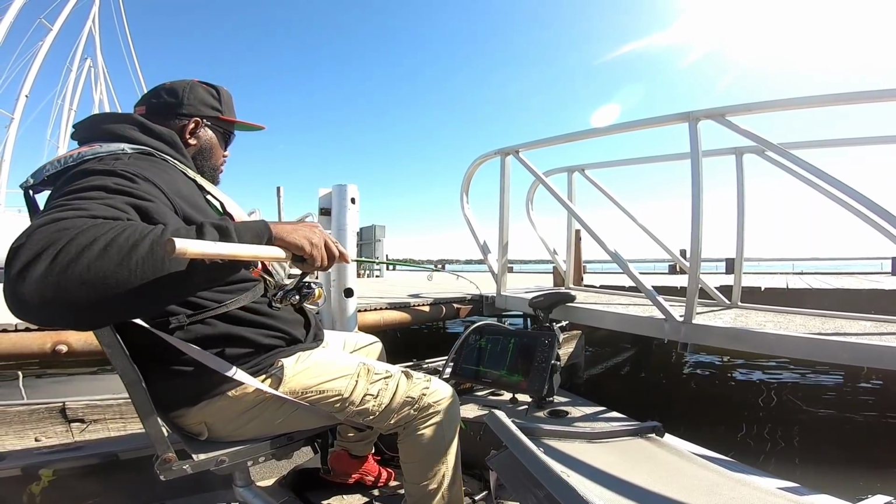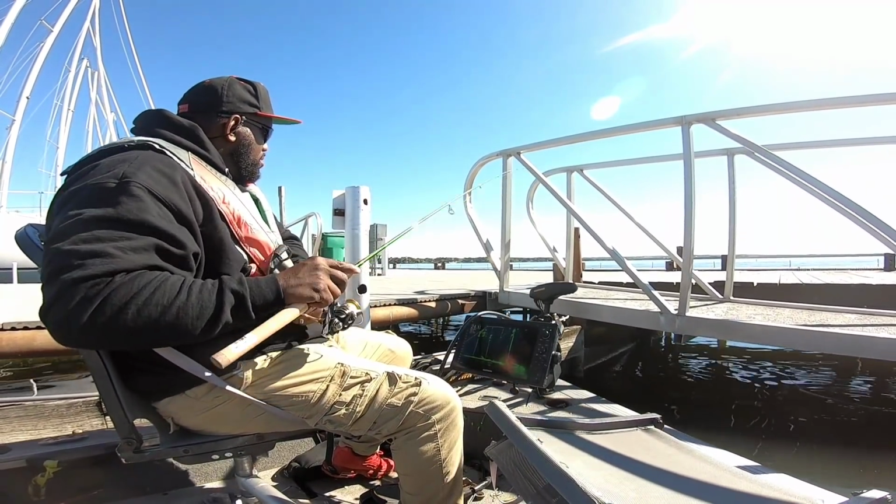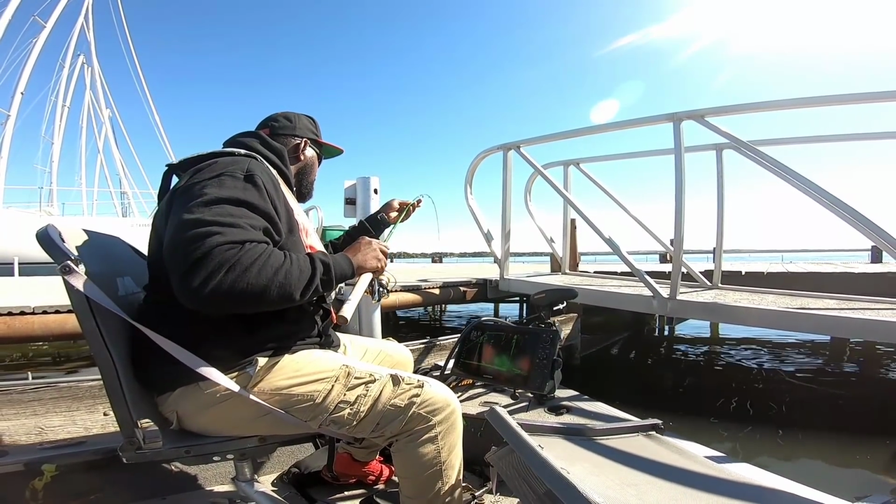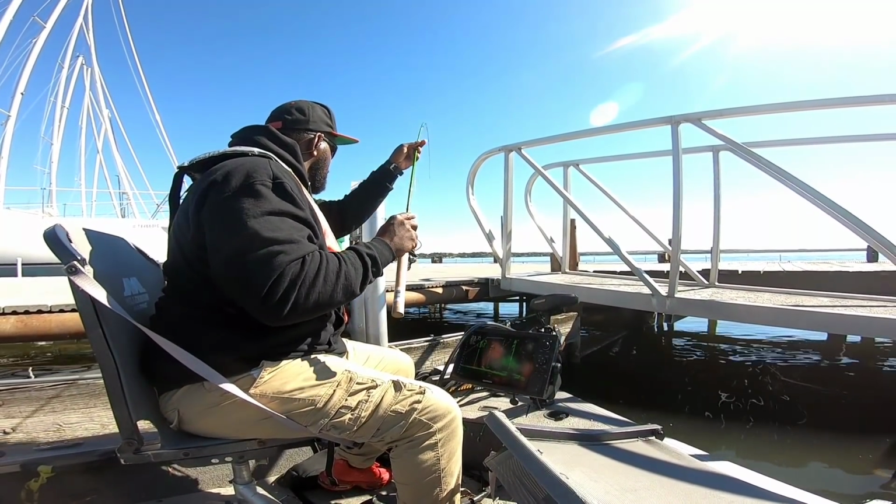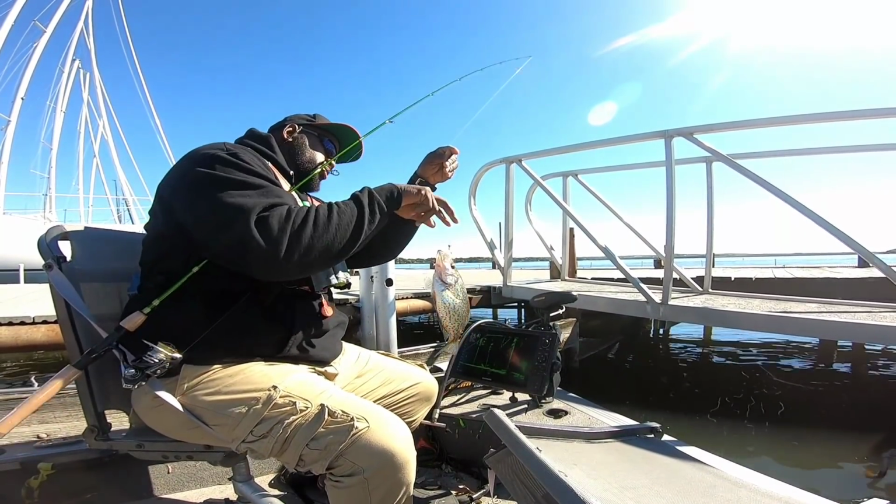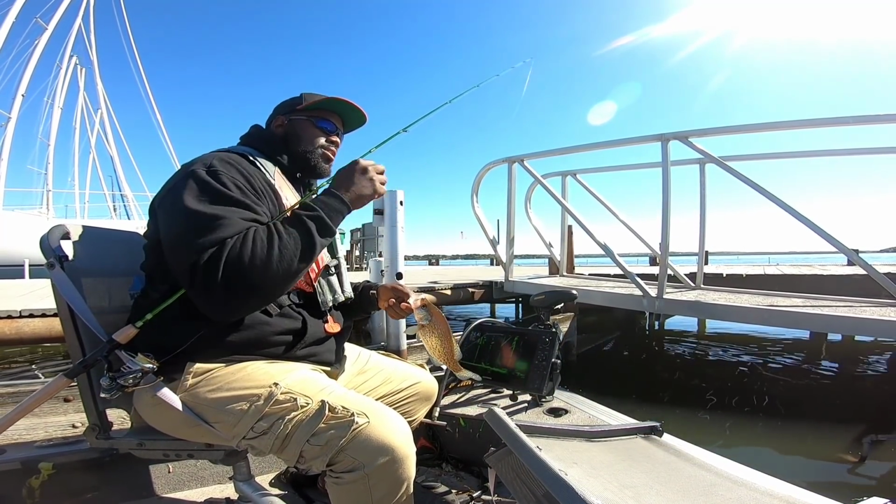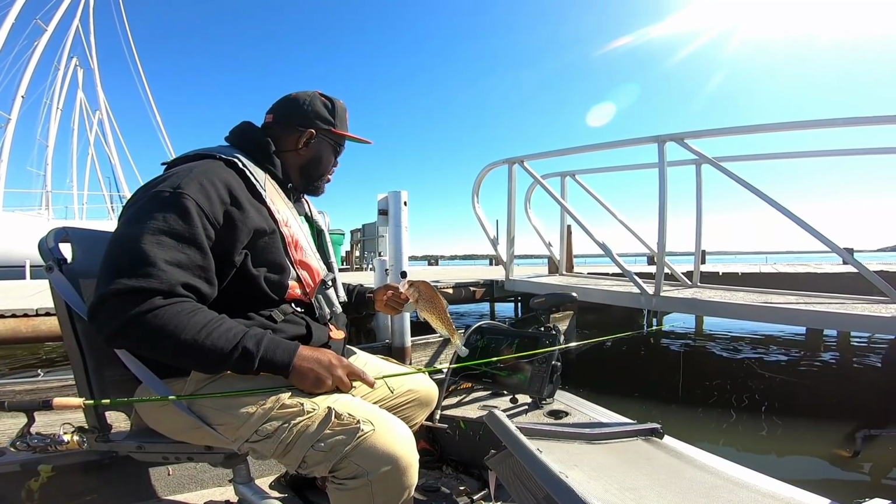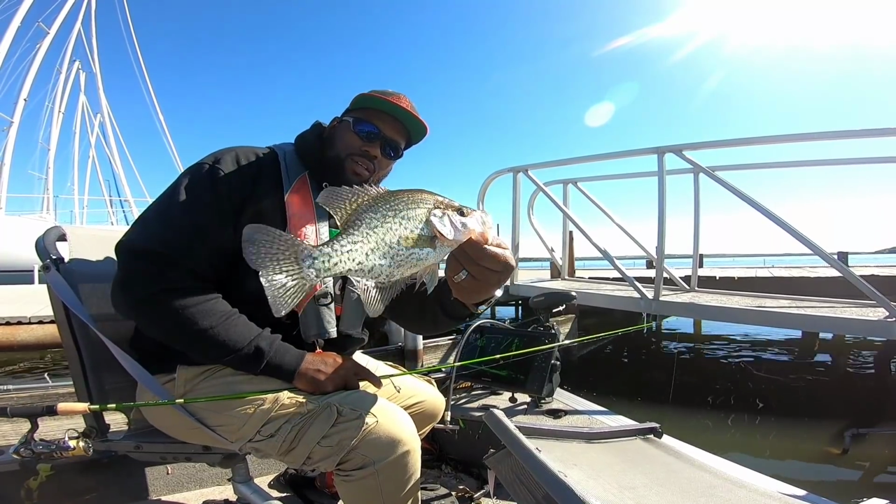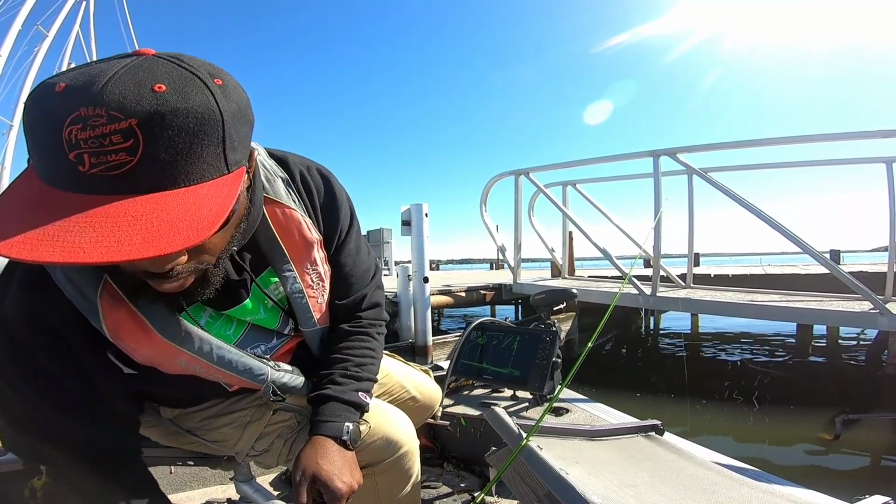There he is, guys. So once I get him out, I can start to work with him a little bit. Oh, that's a good, decent fish. Decent fish, man. Y'all see what we're coming up with. Again, these fish, they're wanting to sit in that shade, and there's a lot of stuff for them to sit on and around, but that's a really good fish, man. Really good eating size fish.